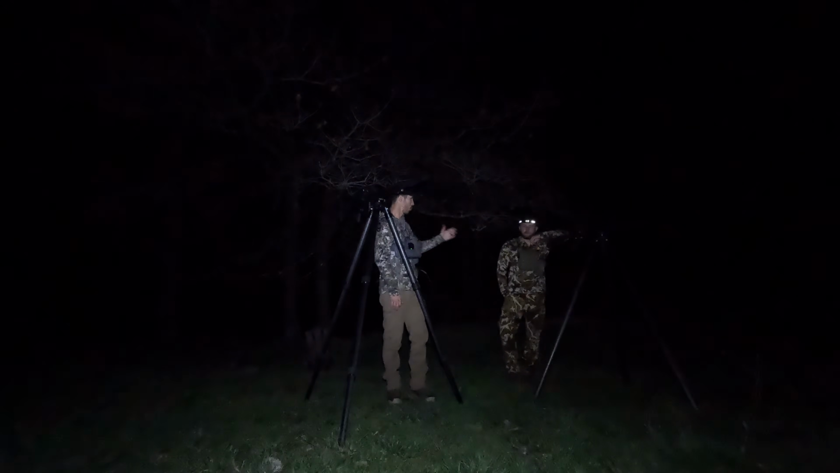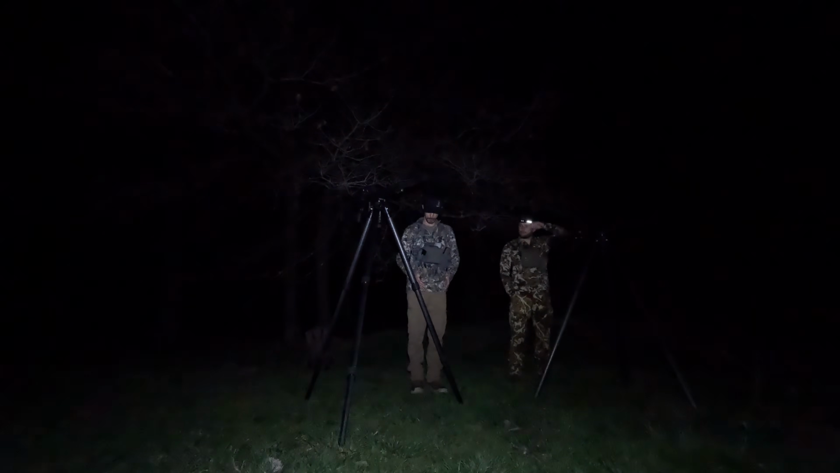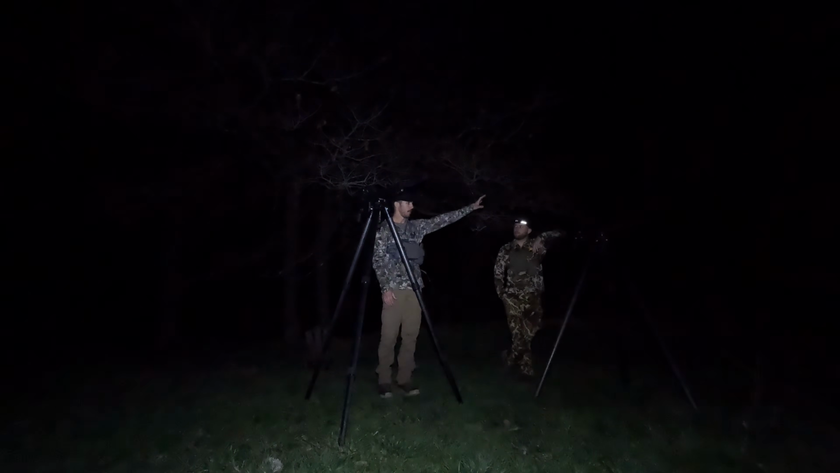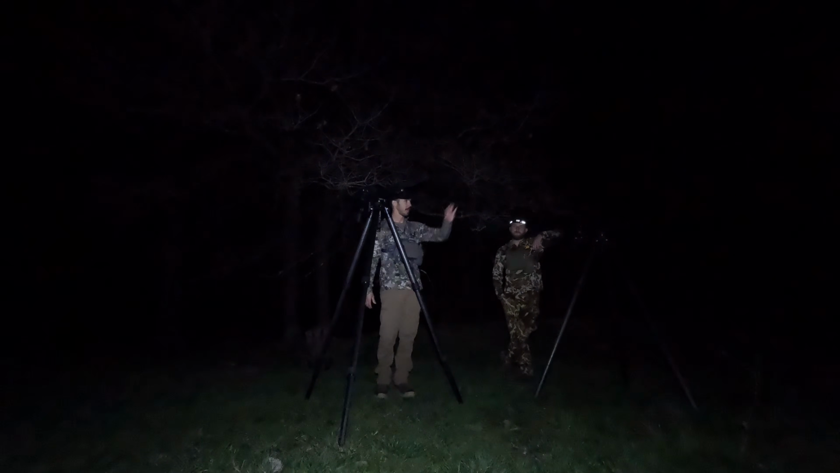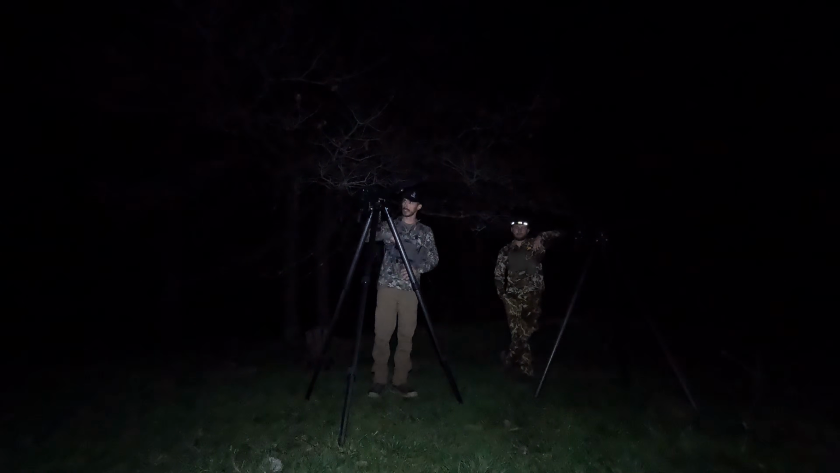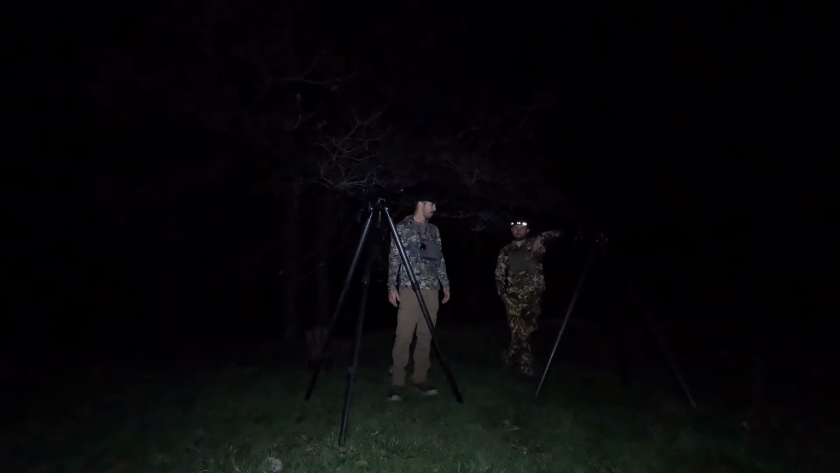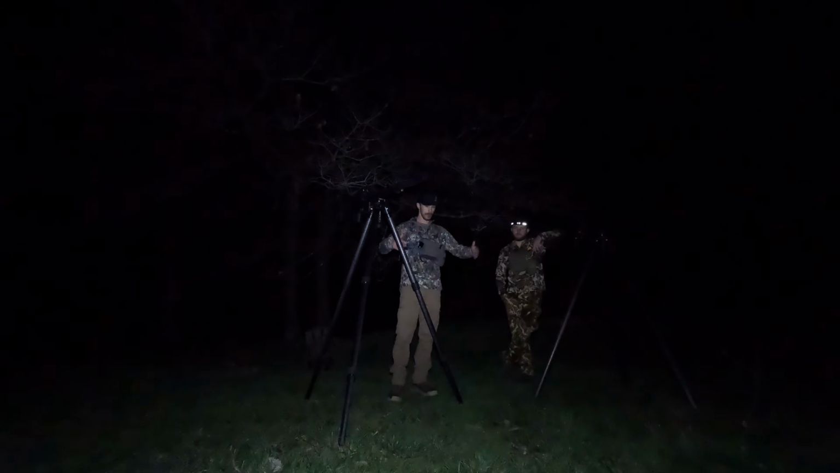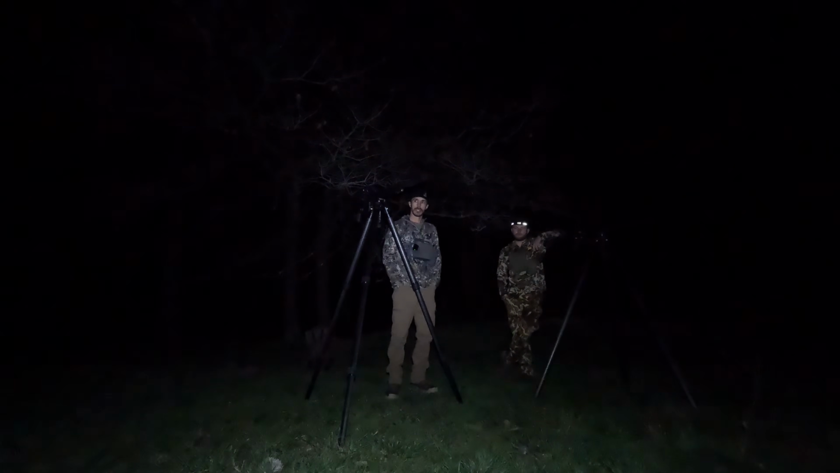Always scan. We have a good system when there's a bunch of us. Right here, me and Bo don't have to talk because we've done this enough together. Bo knows that's his direction. This is my direction. That doesn't mean I may not look his way, but this is my way, that's his way, kind of like a half circle. That side of the circle is his, this half is mine, and you all just work together. If there's four of us, the far guy gets that side, the other far guy gets that side, and the two guys in the middle just help each other.